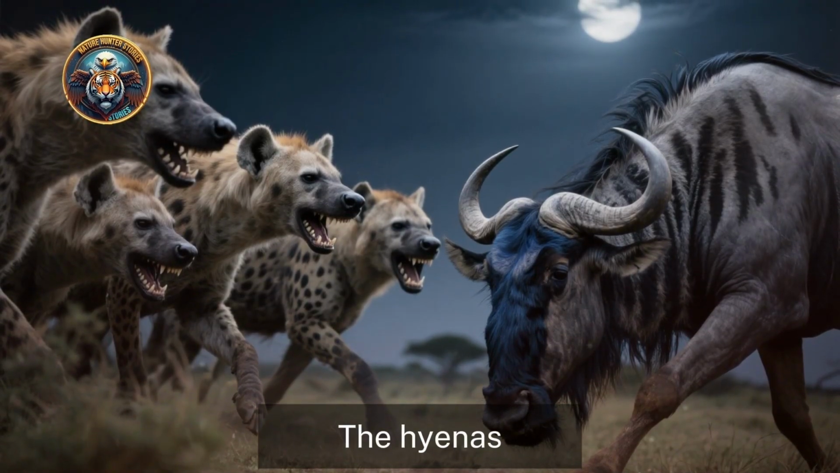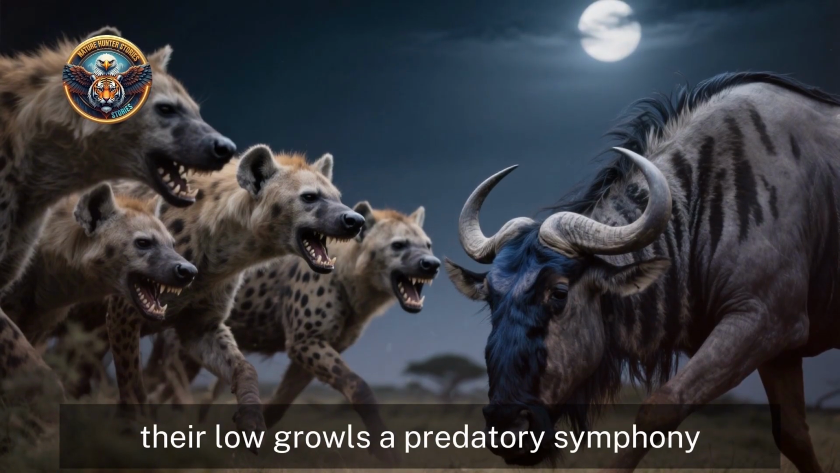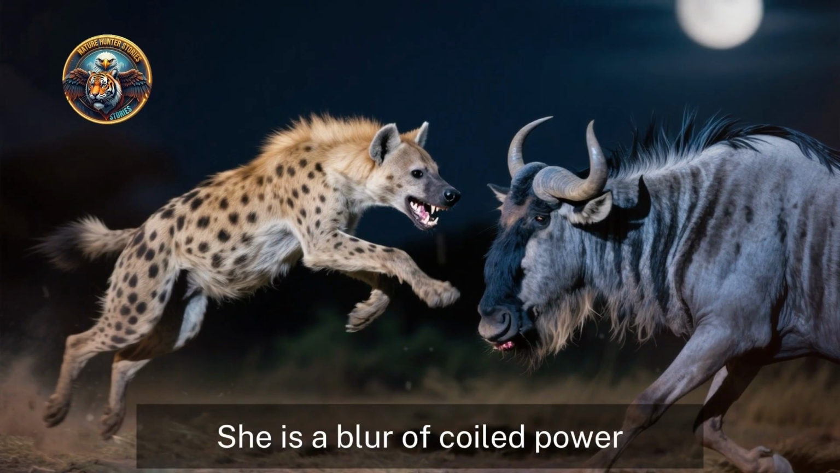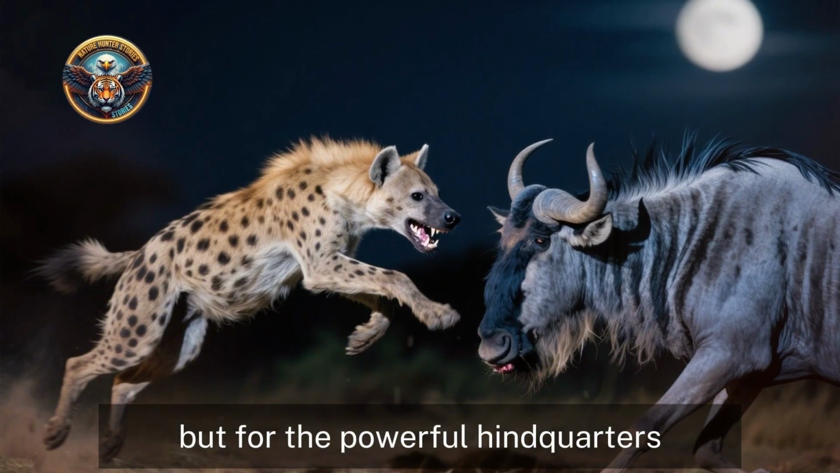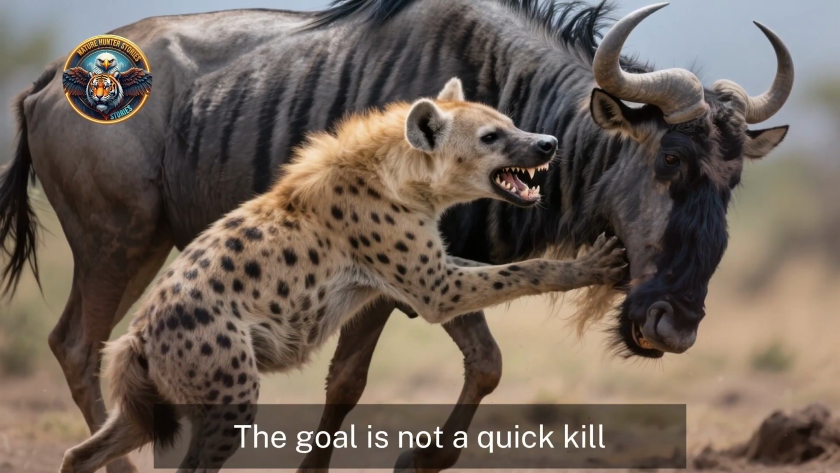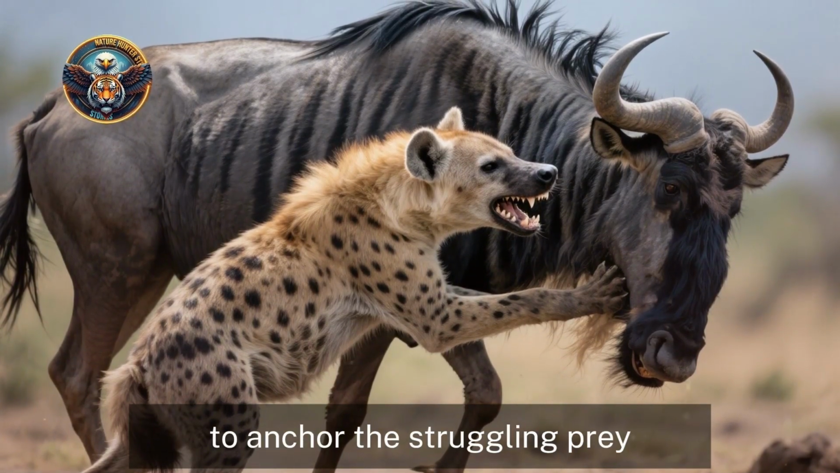The hyenas, sensing the end is near, close in, their low growls a predatory symphony. The matriarch, the clan's leader, makes her move. She's a blur of coiled power, lunging not for the throat, but for the powerful hindquarters. Her jaws, capable of crushing bone, lock on. The goal is not a quick kill, but to immobilize, to anchor the struggling prey.